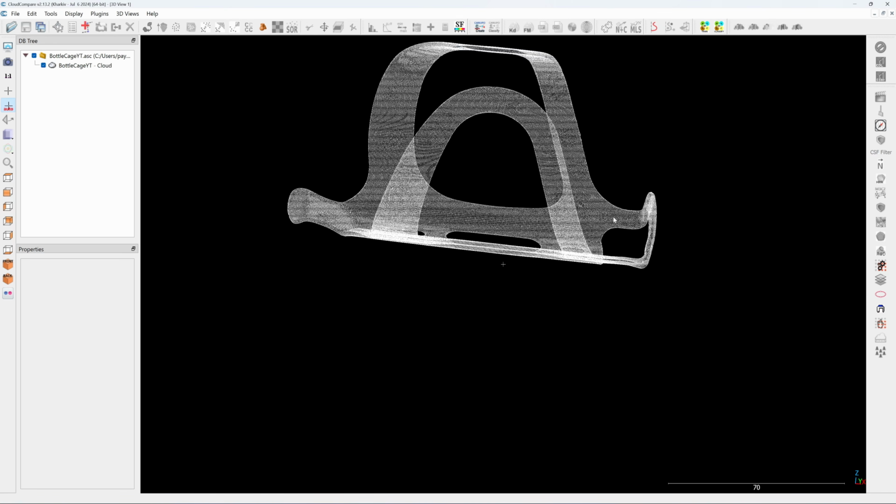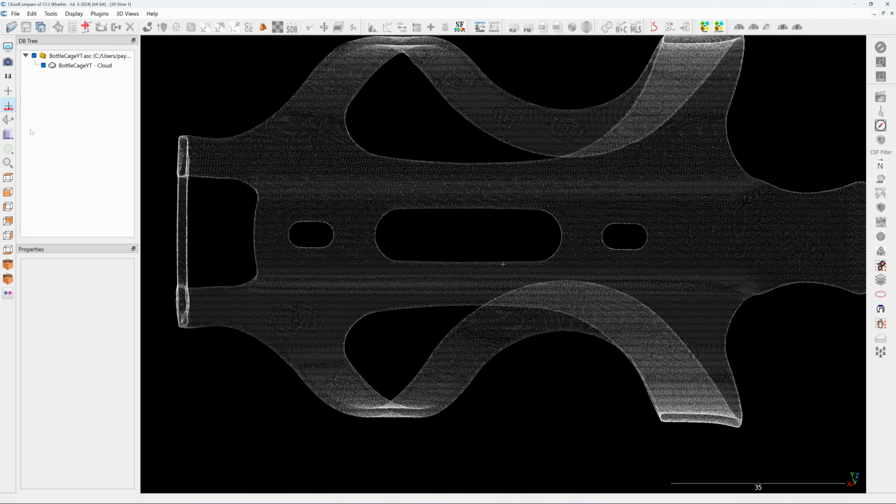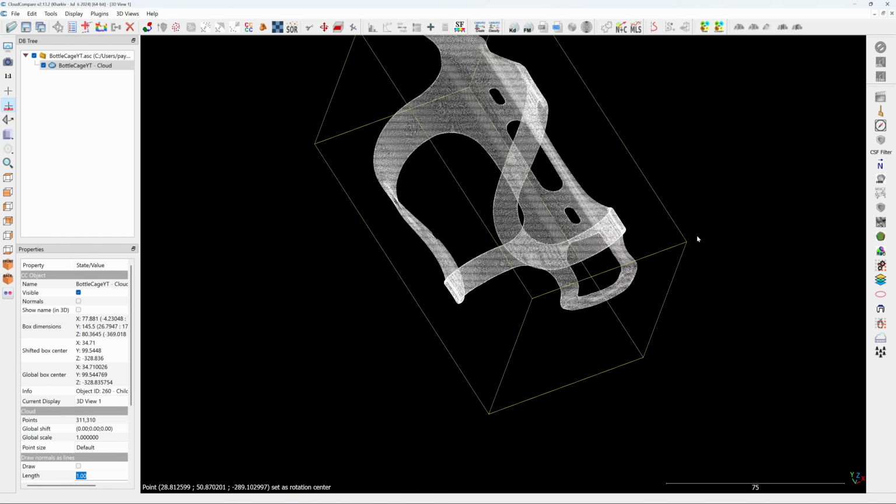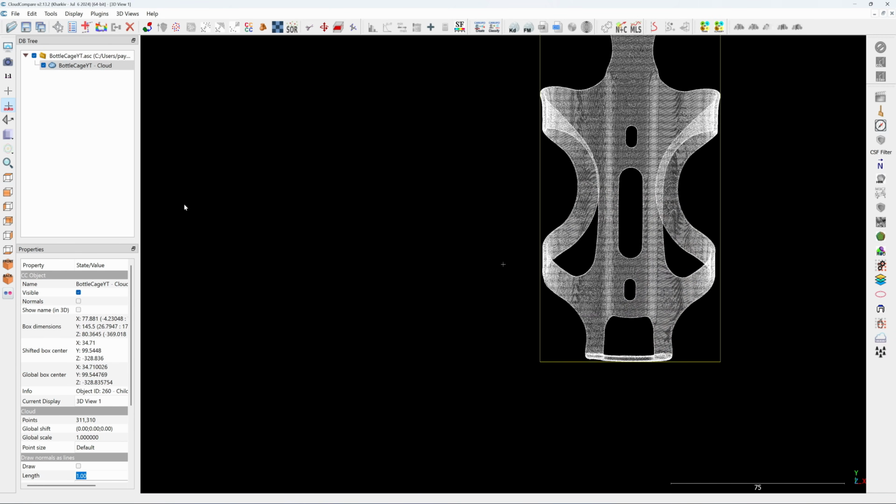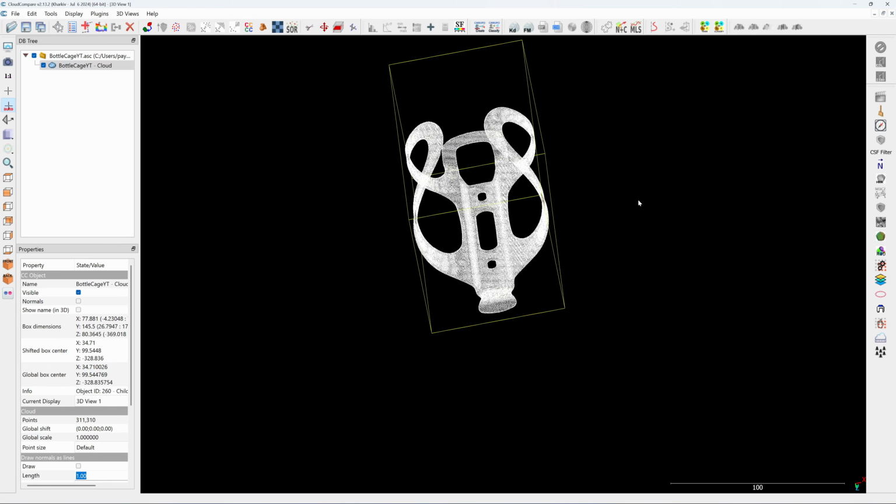Next, you are going to align this to the XY plane. I'm going to click on these two level tools. Click on the object first, click on level tools, and I'm going to pick 3 points: 1, 2, and 3. Now our object is aligned to the XY plane. If I look from the top view or the side view, see here, it's aligned to the XY plane.